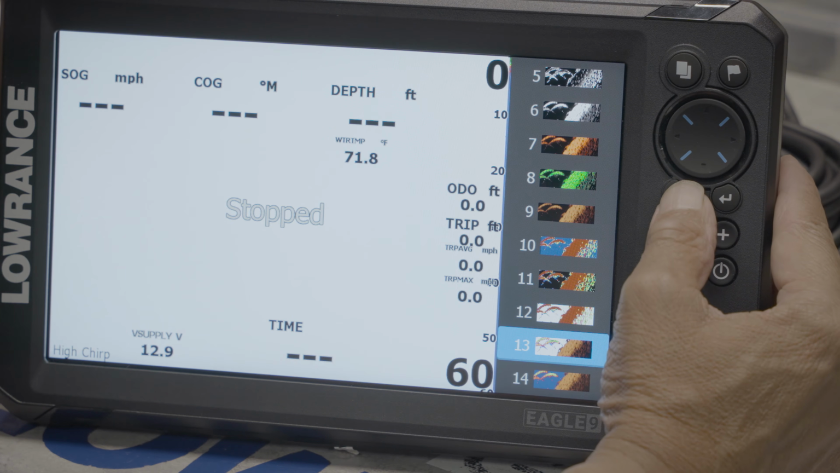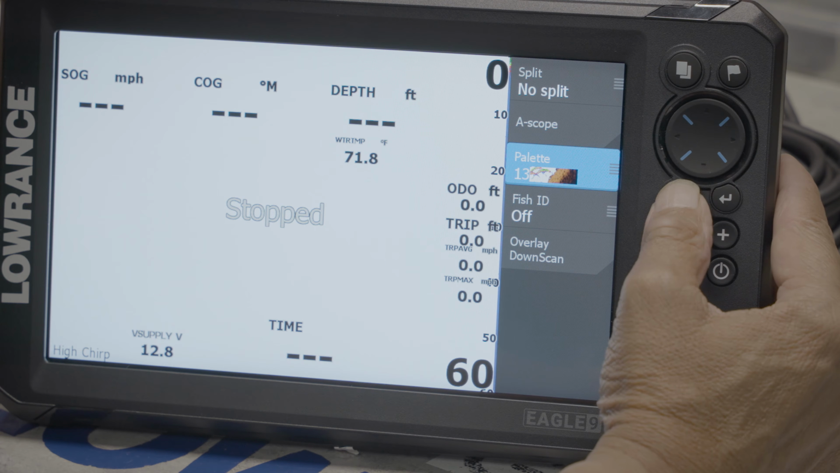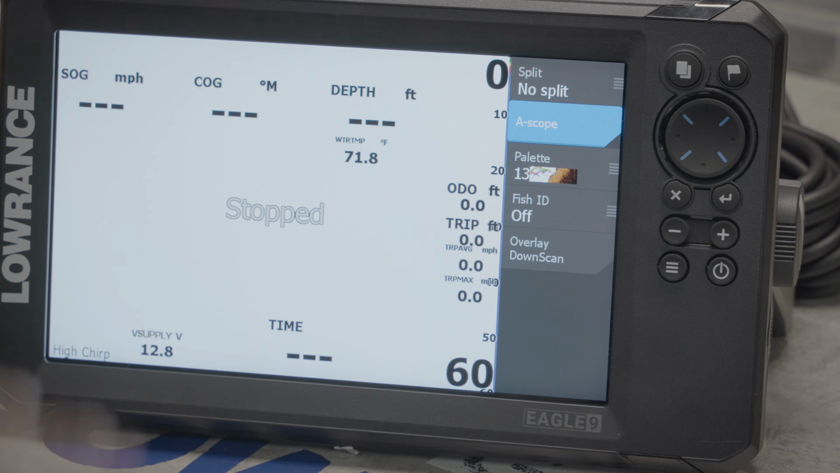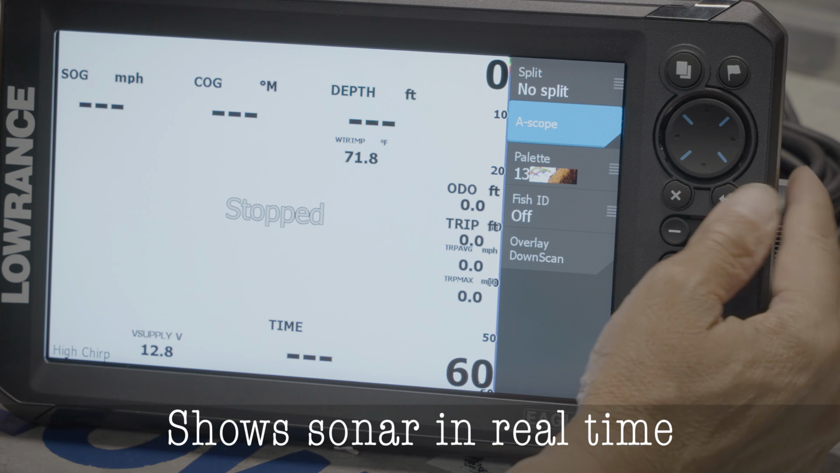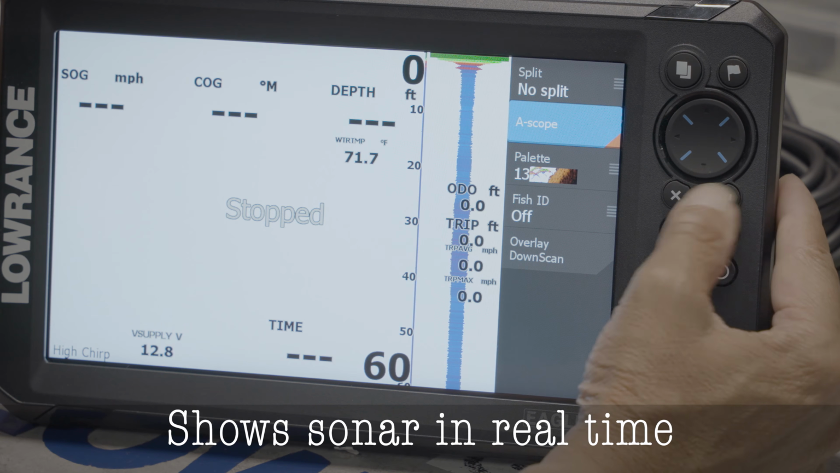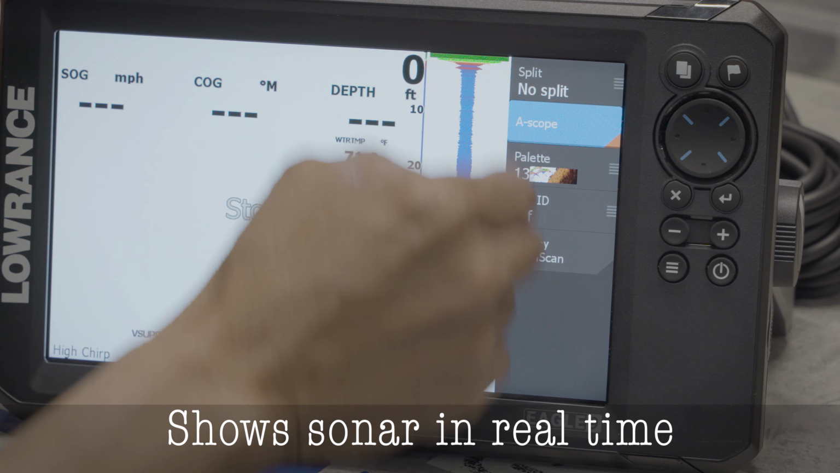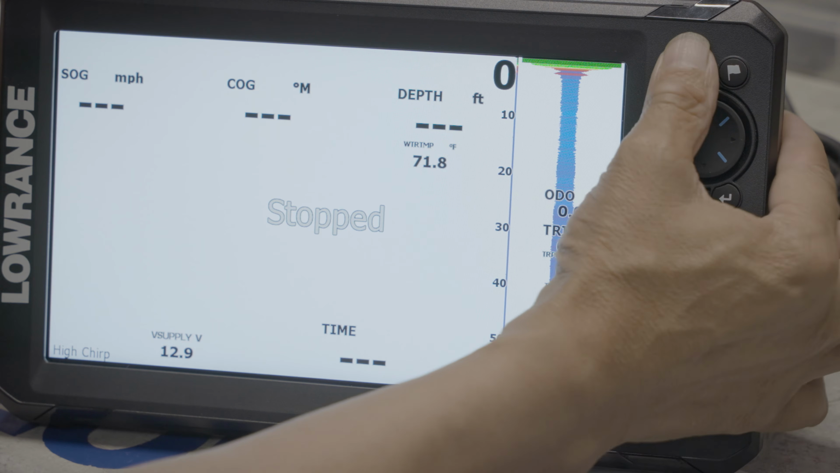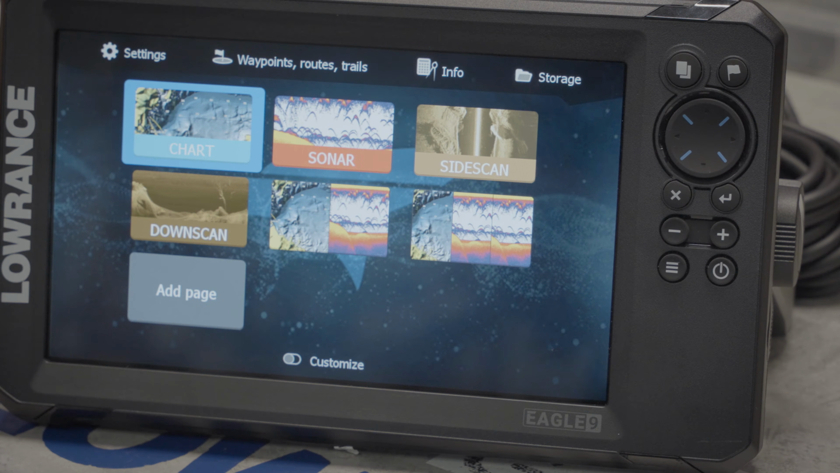Okay, so we exit once. Exit. Some guys prefer the amplitude scope if you want to see fish streaking up, or if you want to see your jig going up and down. So we might as well turn it on. Enter. Then you have a vertical flasher on the right hand side of the screen. Exit, exit. Now the down scan on this is excellent.